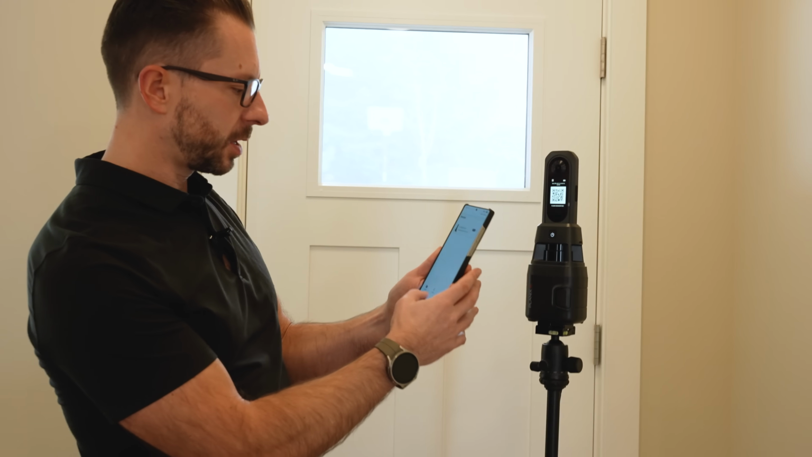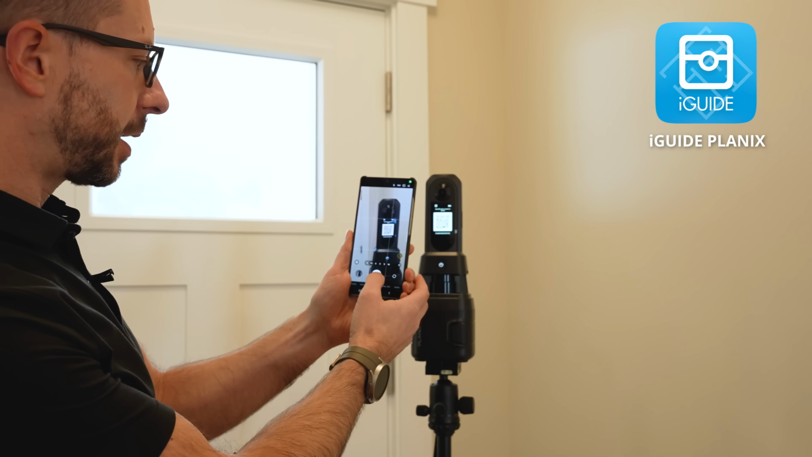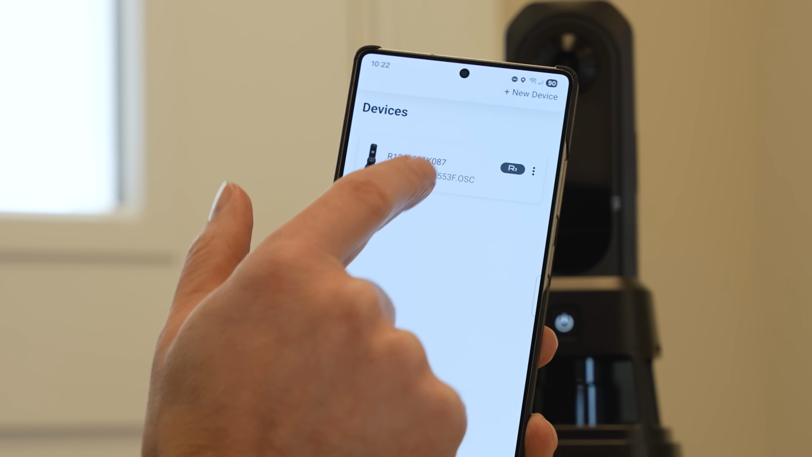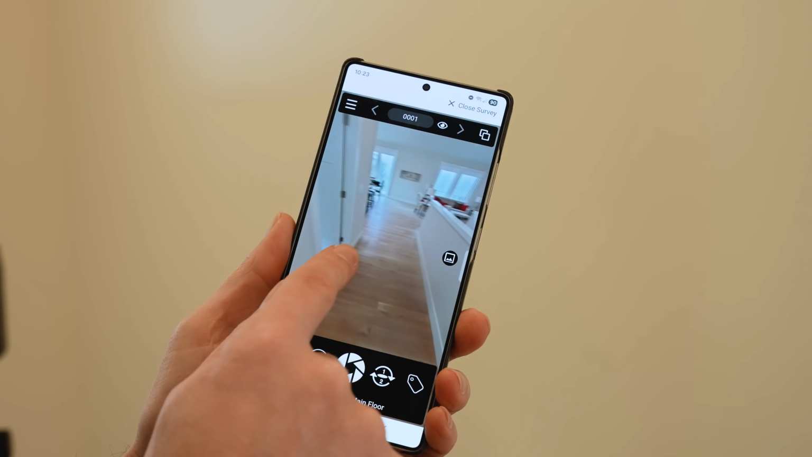Okay, so what I'm going to go ahead and do, I have the PLANIX app open. I can take my camera, scan the QR code, and now you can see with the green light that we're all connected. I'm going to go ahead and change rooms and take the imagery and we'll take a look at it.